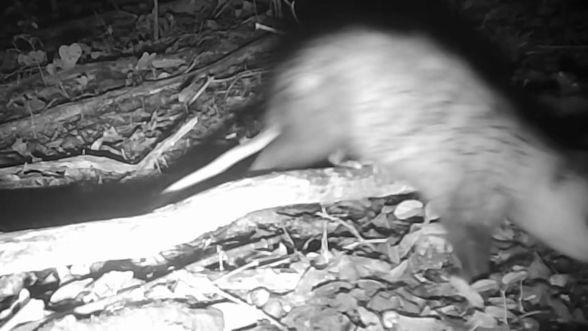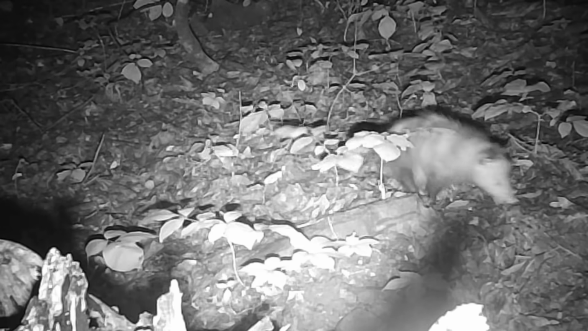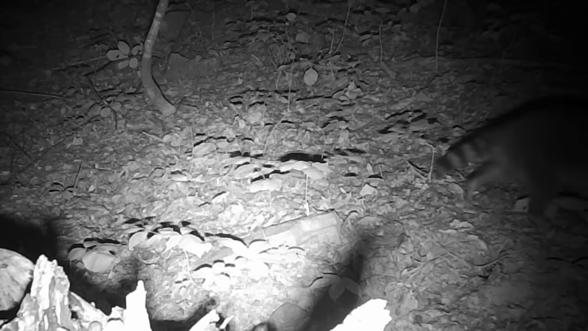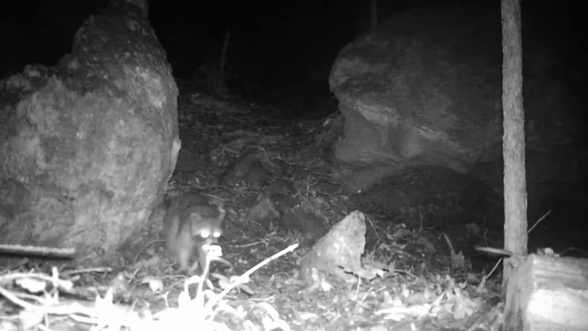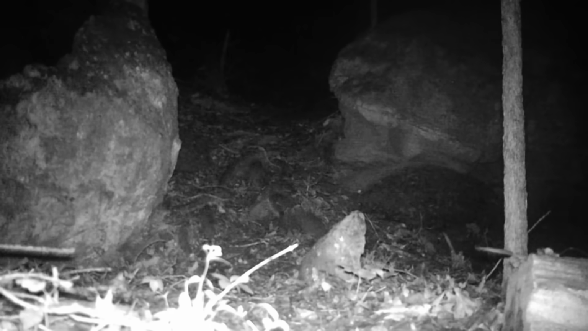And down at the acorn pile, a little possum just passing through. At the stump, there's a possum in the background. And a coon. These little animals got to do their thing. They just travel all around this ridge. And at the cut, it's as hot at night as it is in the day, but there ain't no sun. A little coon moving through.